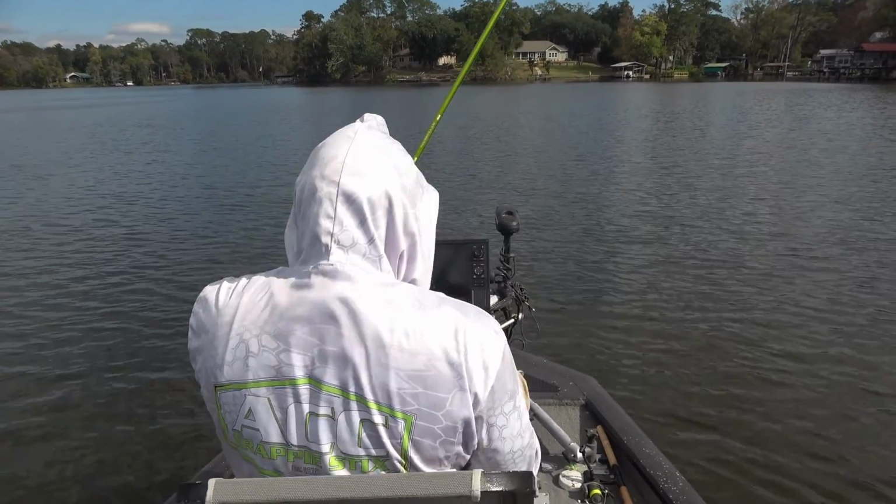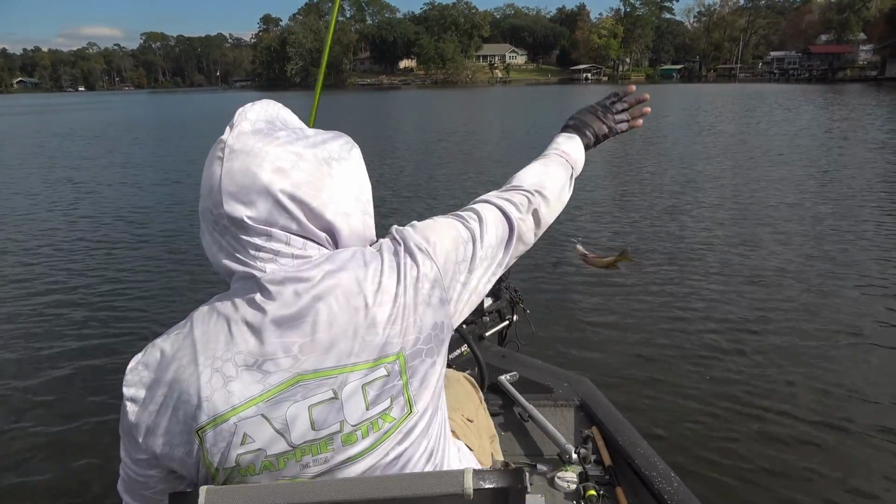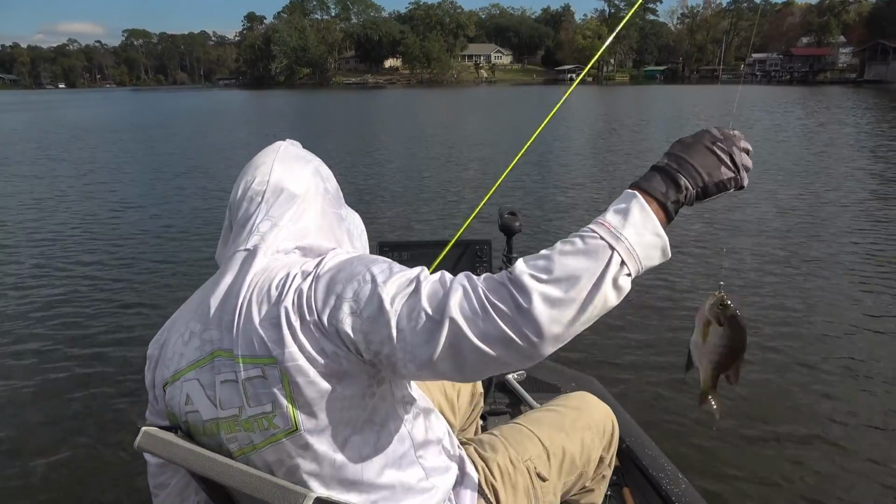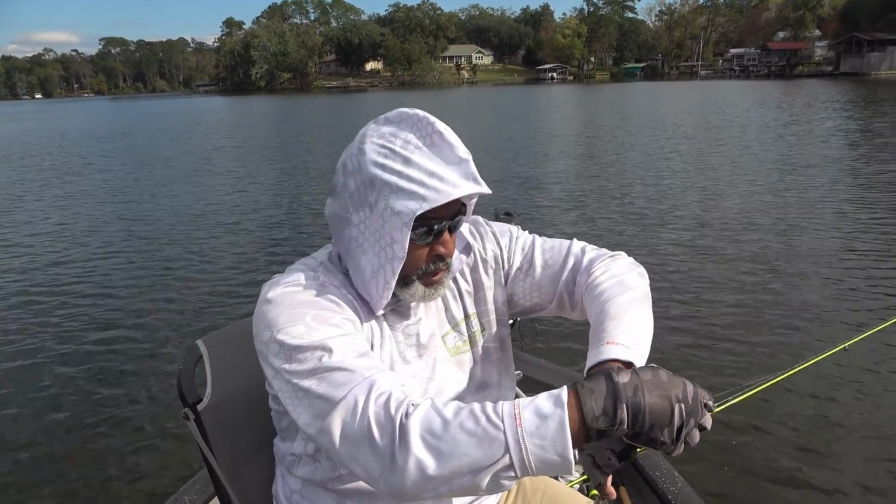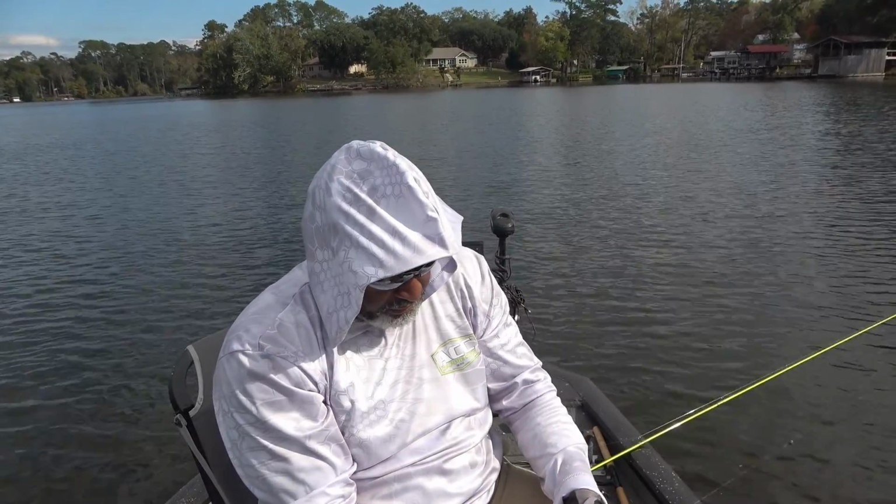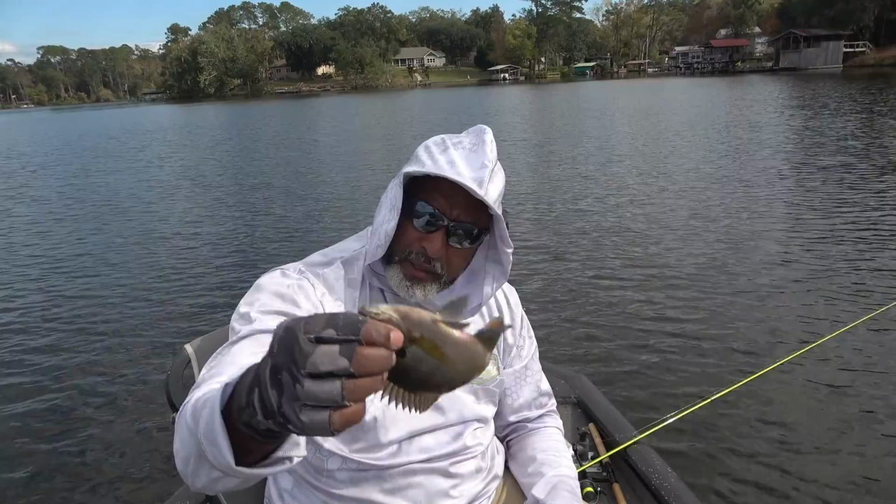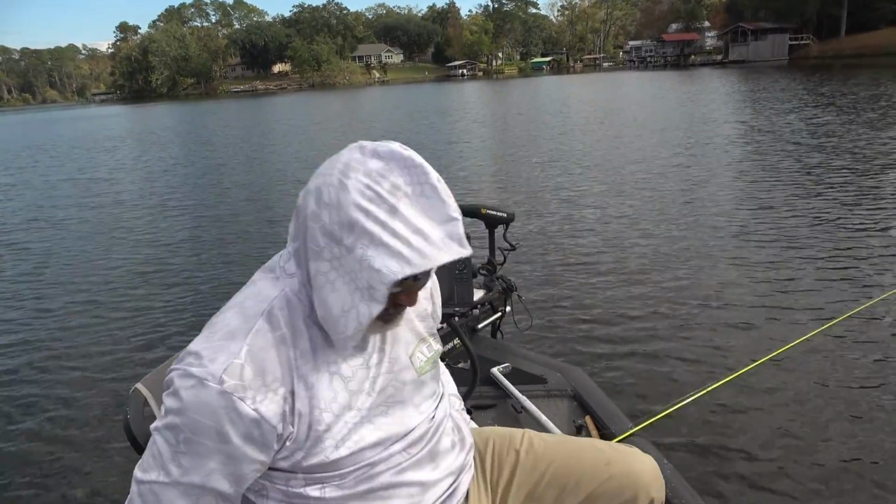Bingo. Tiny. That's a bluegill. That is a bluegill, my friend. Look at that. And that happens out here. I mean, especially if you use a small jig, you'll pick up bluegill, shell crackers, and crappie. Get a little bit of everything. Now that's a bluegill, but Mom likes bluegills, guys. He's going to the house.